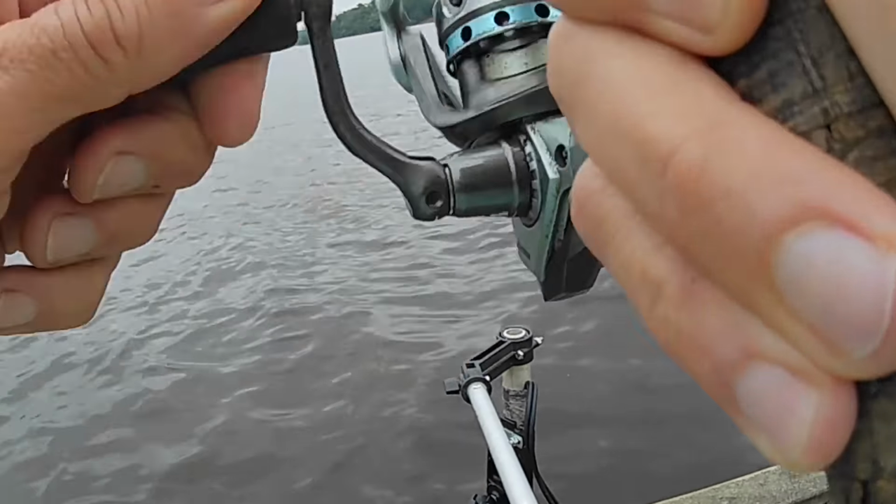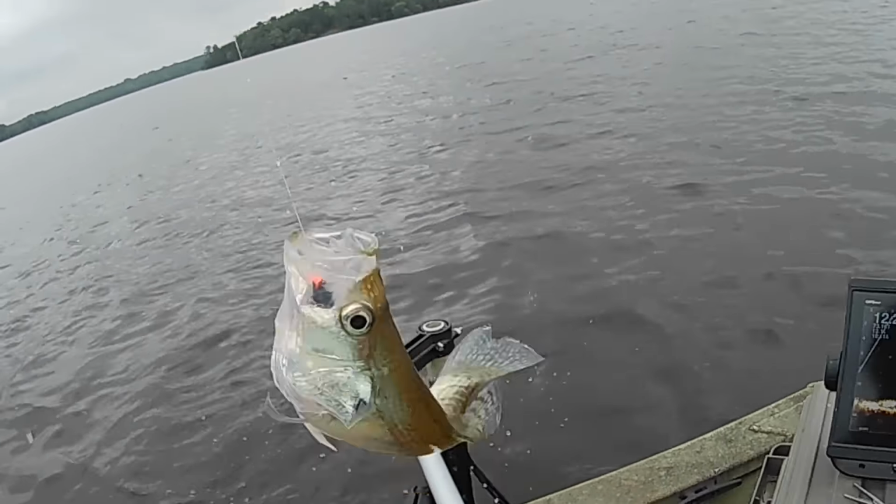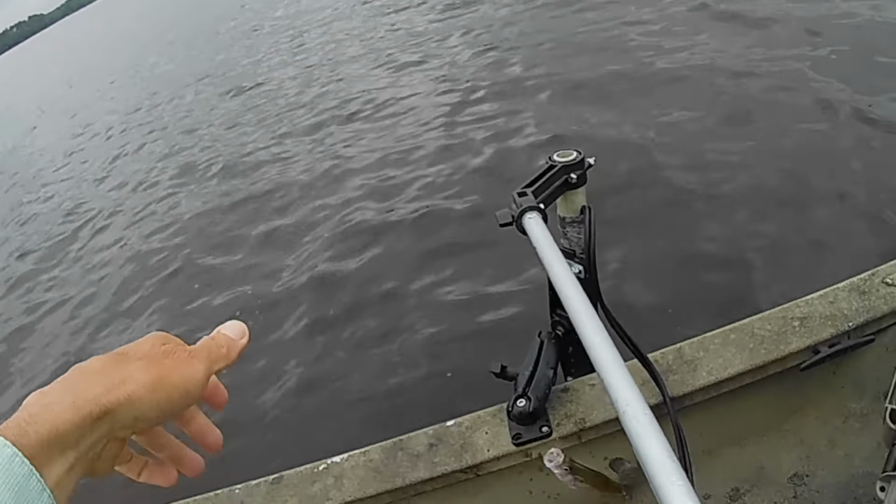There's another one. Another little guy.